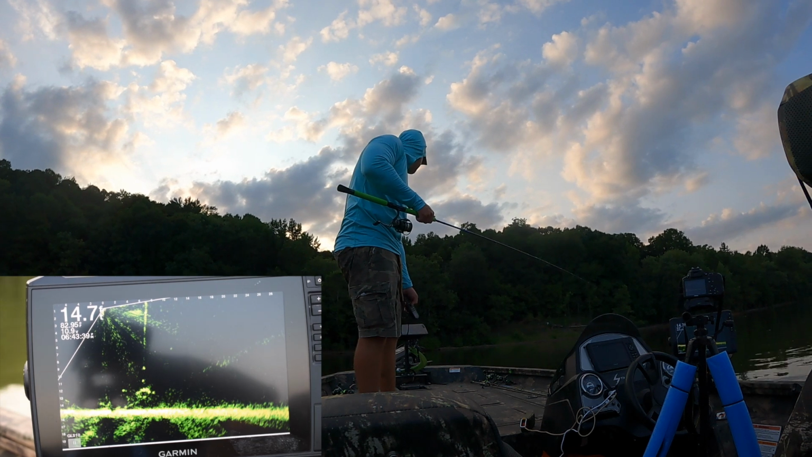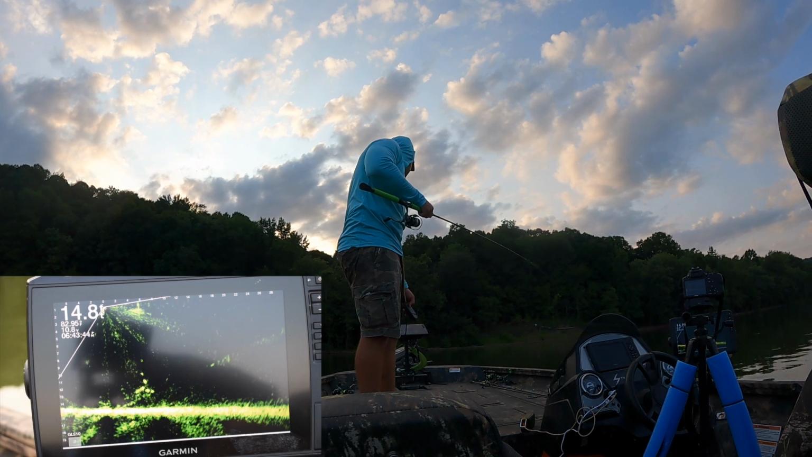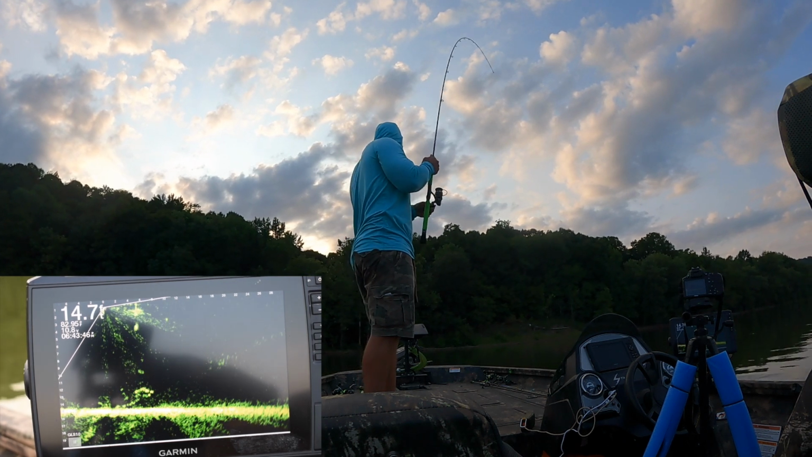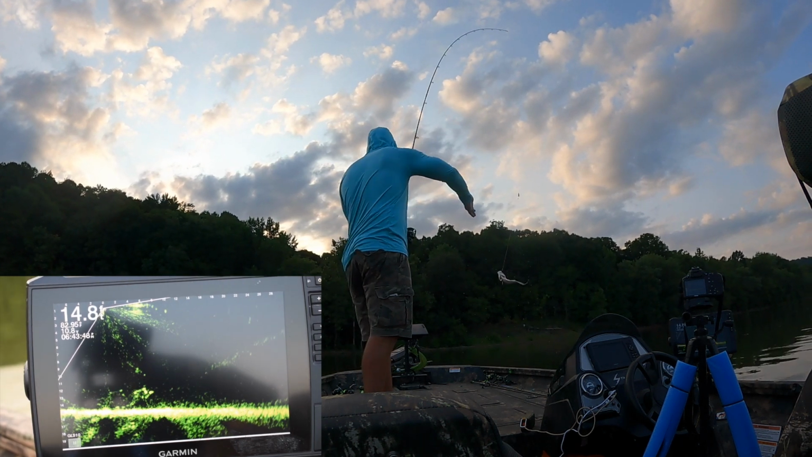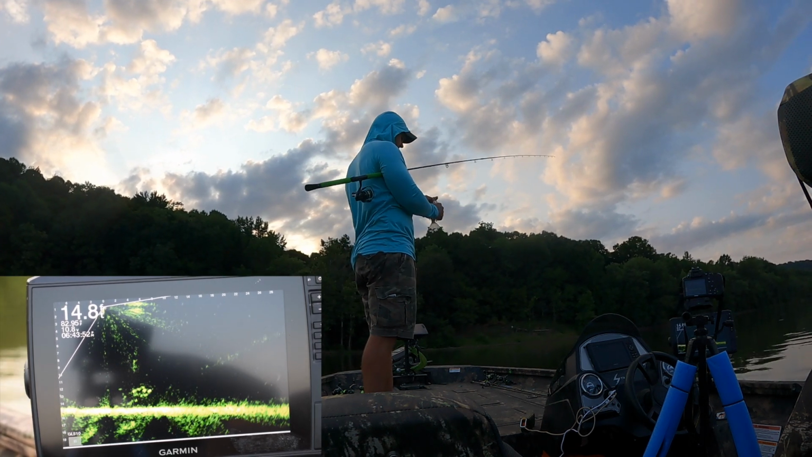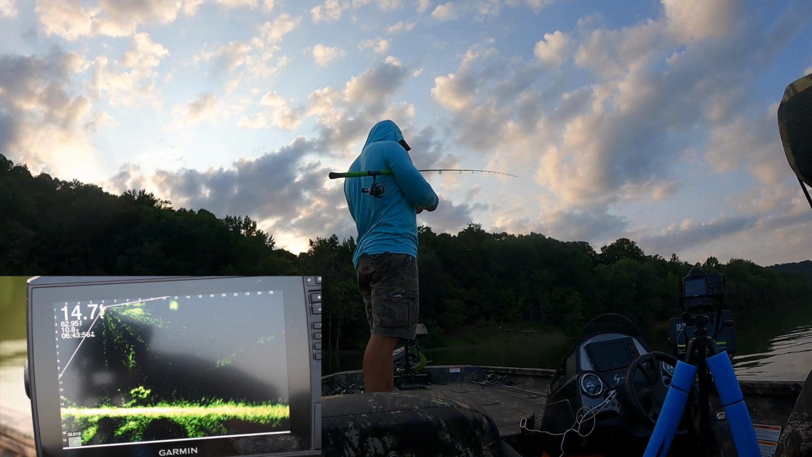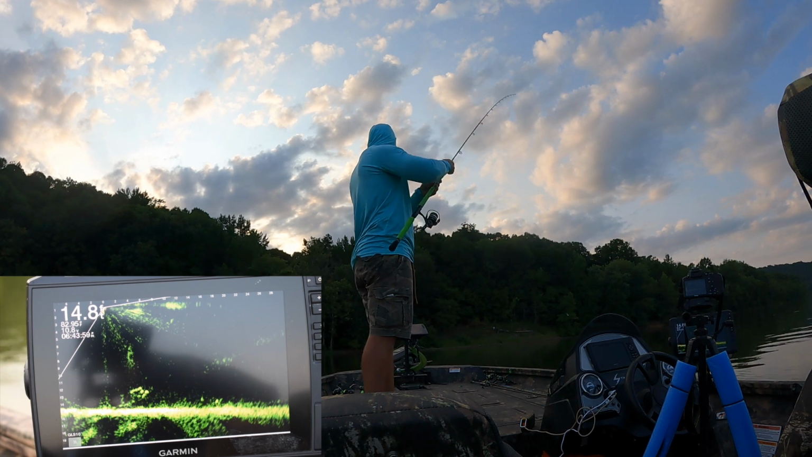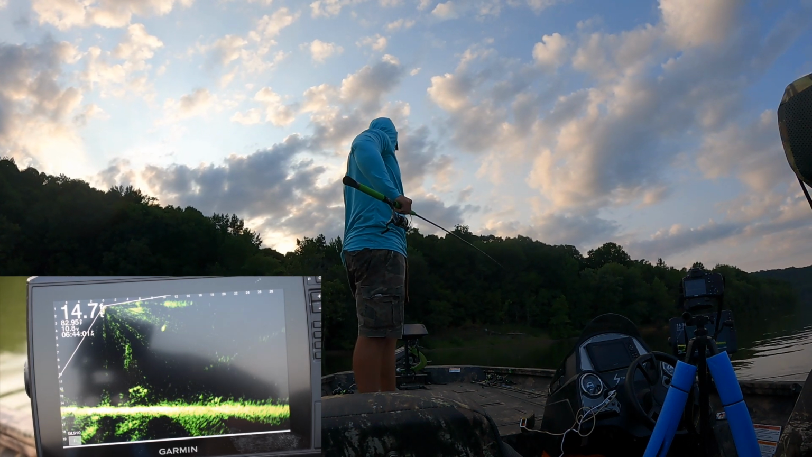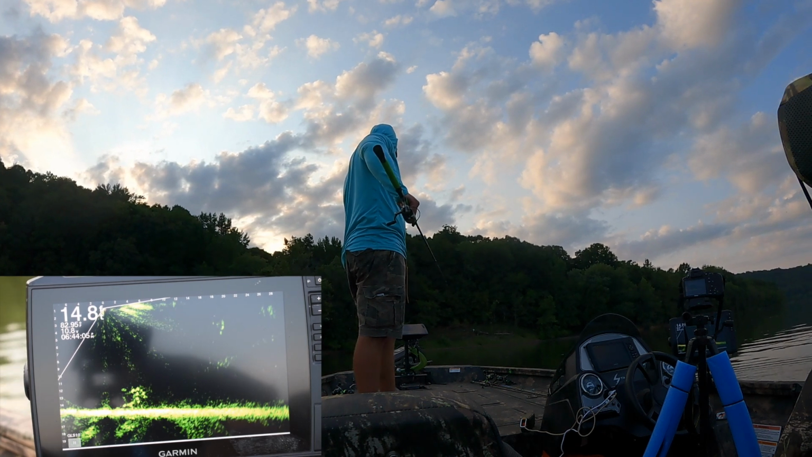But out of these more sensitive 10-foot rods, I think I've only broken one. And the one that I broke, I won't name the company, because it wasn't the company's fault. I got my line hung in the trolling motor, and it ended up popping the tip off. I've only done it once.